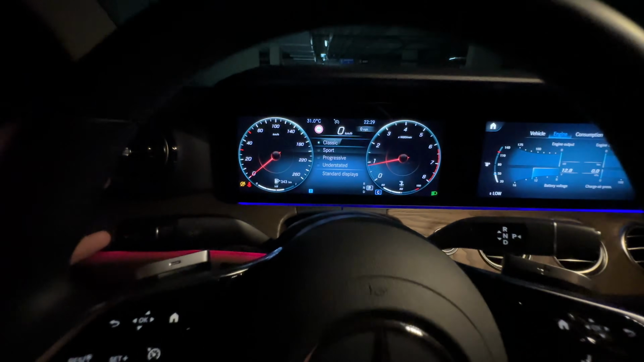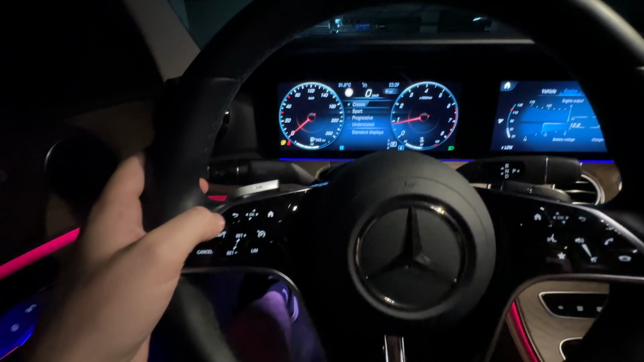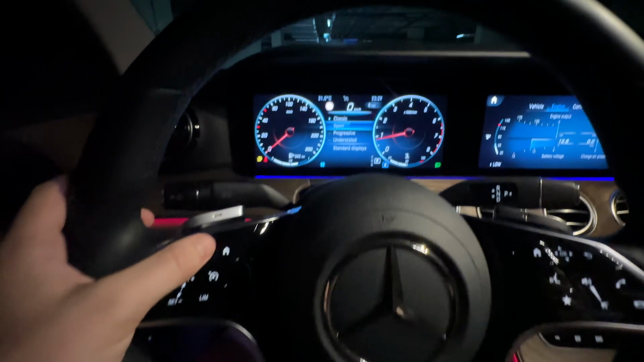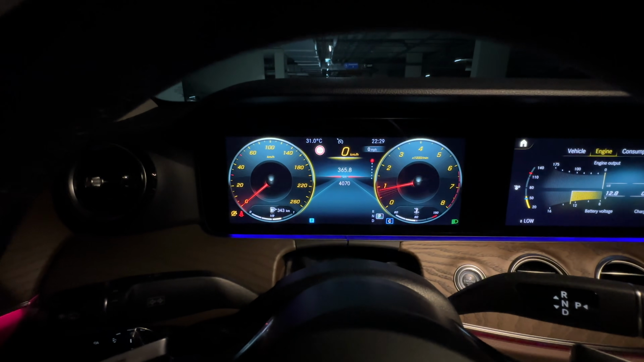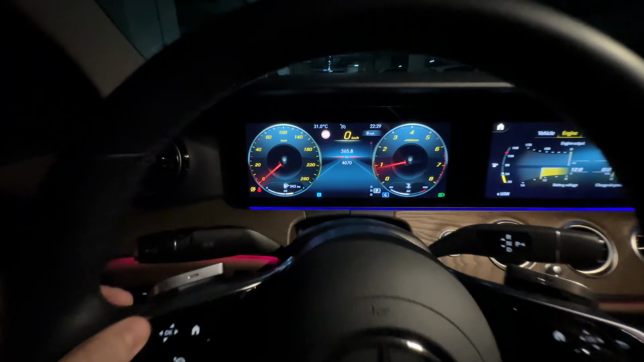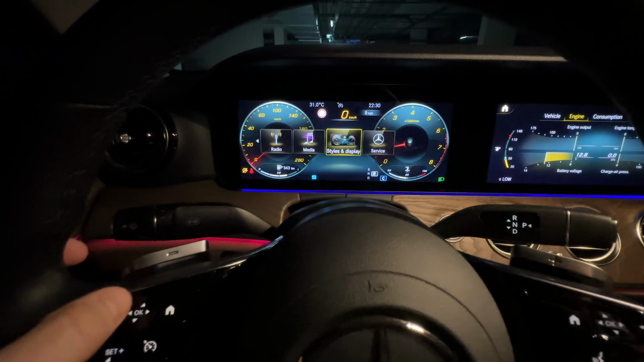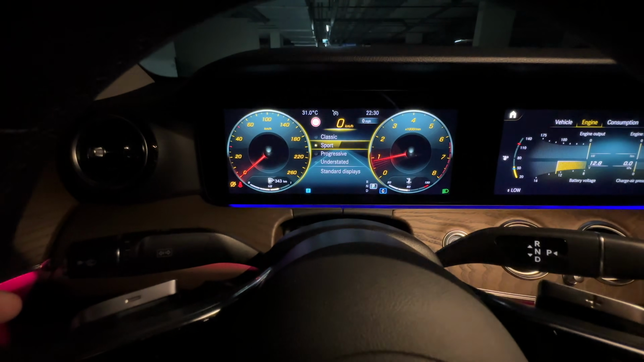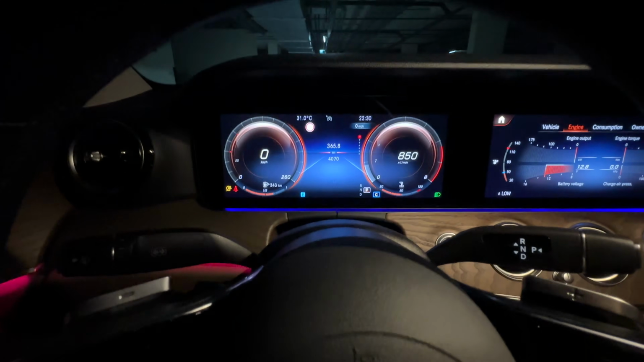One of my favorite parts of this digital display is you can actually change the layout. So if we use these controls here, it's touch controls, click Sport. It'll change the display to a sportier one. That looks really awesome, actually. Let's go back. Scroll over to sports and style and displays. We'll scroll down, progressive. Wow, that looks really futuristic.